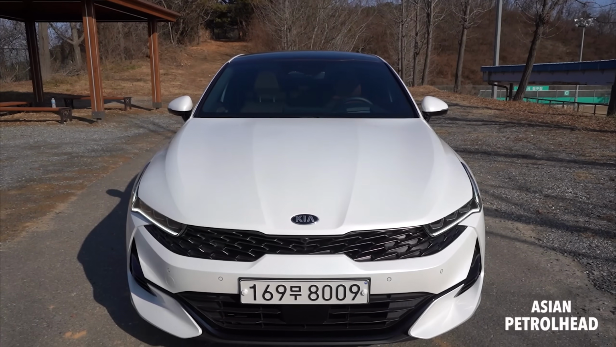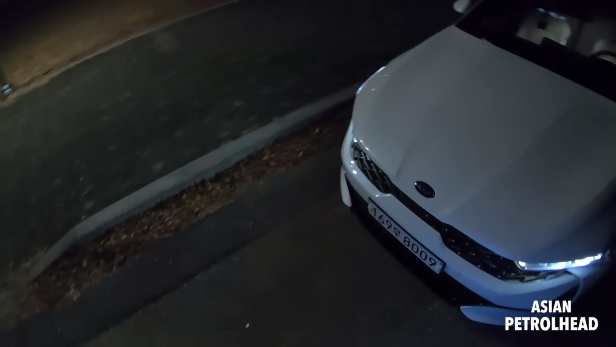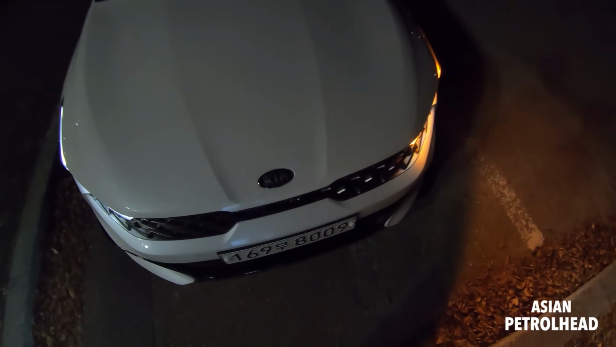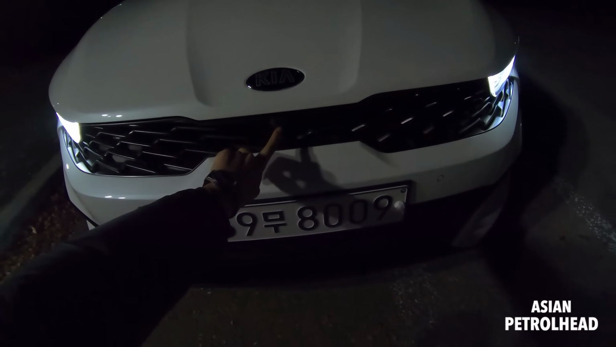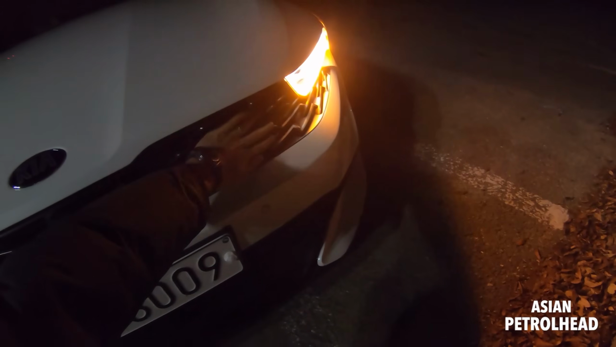Okay, so let me also show you the front design quickly. So that's what the front looks like. I have shown you the front design at the media launch, and it's got a Kia logo right here, a little camera for the 360 camera view, and it's got a shark skin pattern going on in the middle.